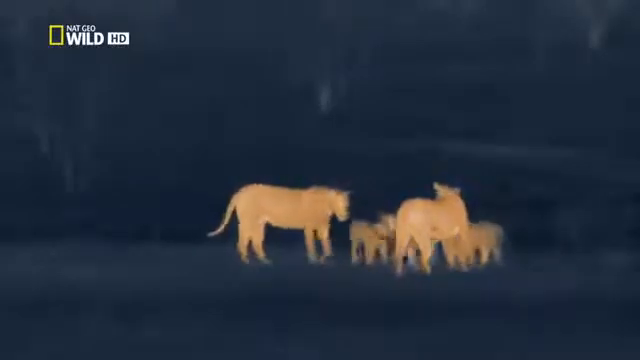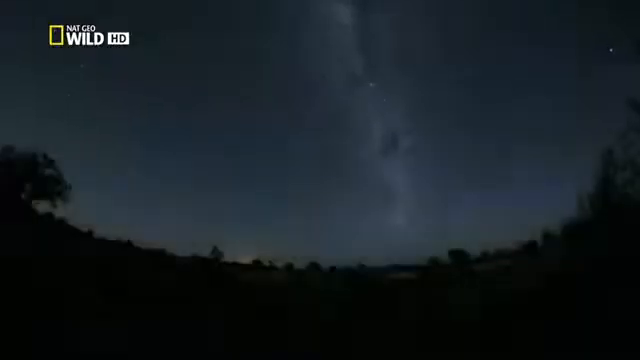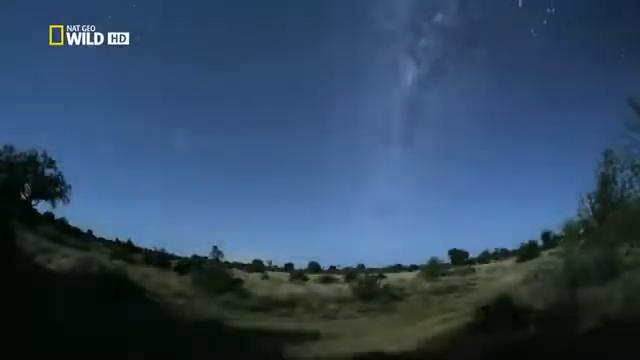The lionesses make their kill just in time. The rising moon is flooding the landscape. Lions wouldn't be able to hunt now. The bright light reveals their presence.